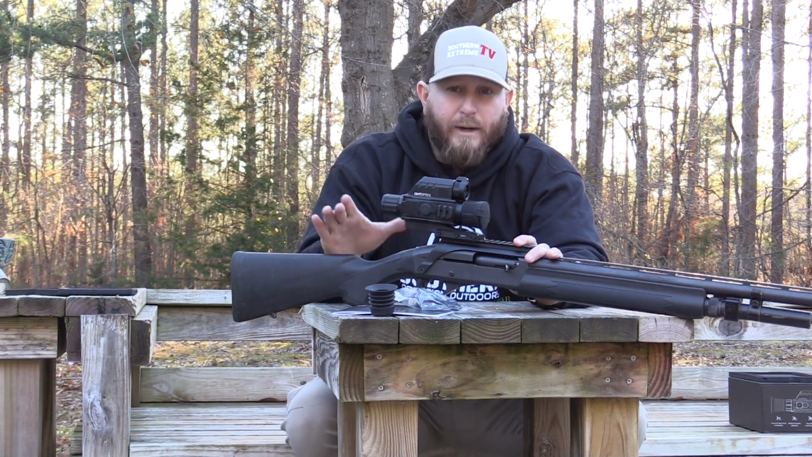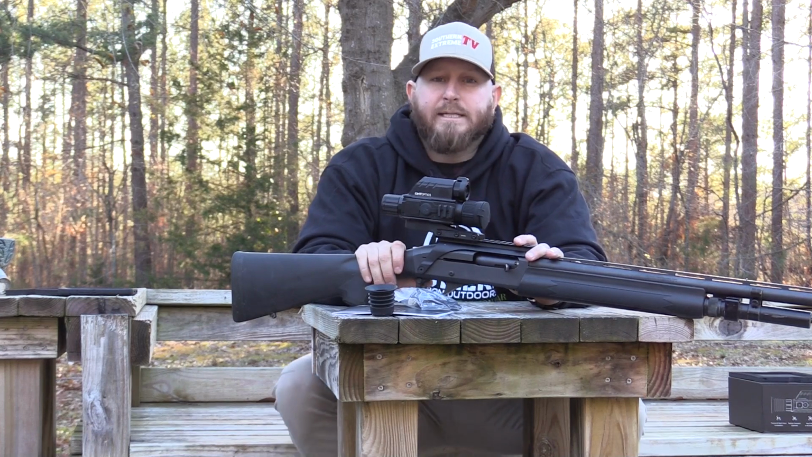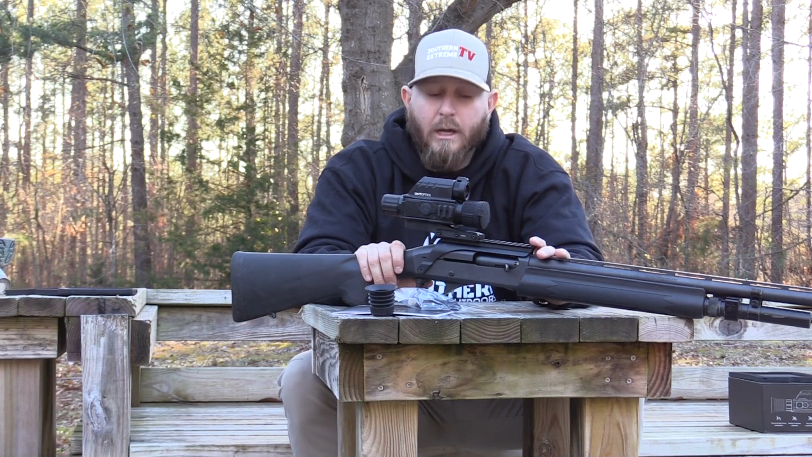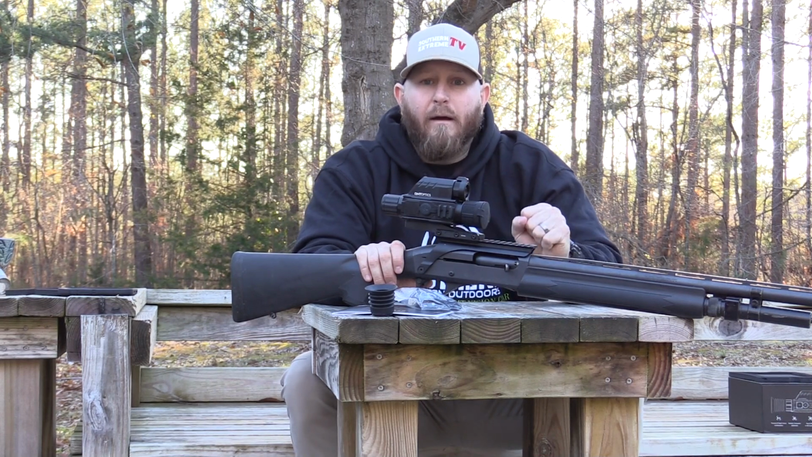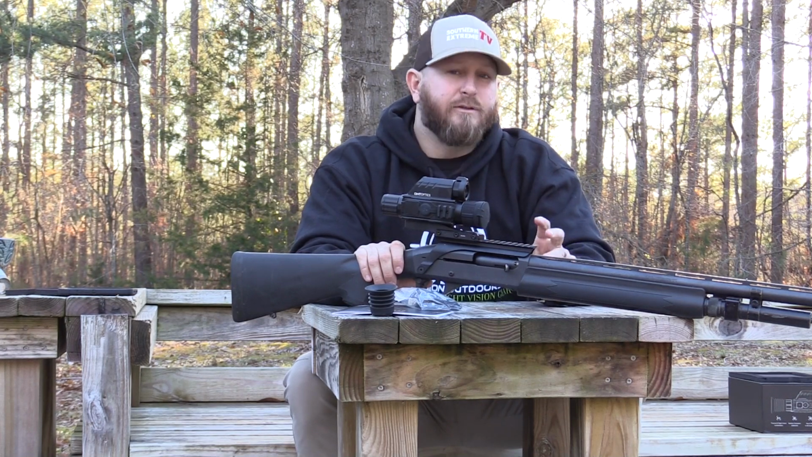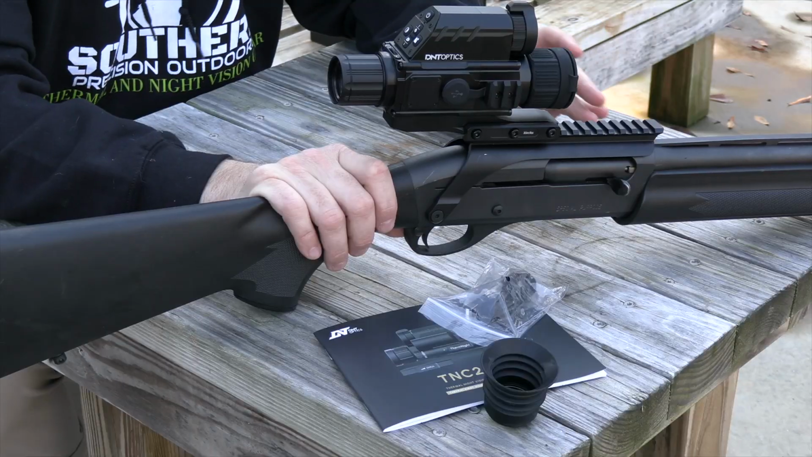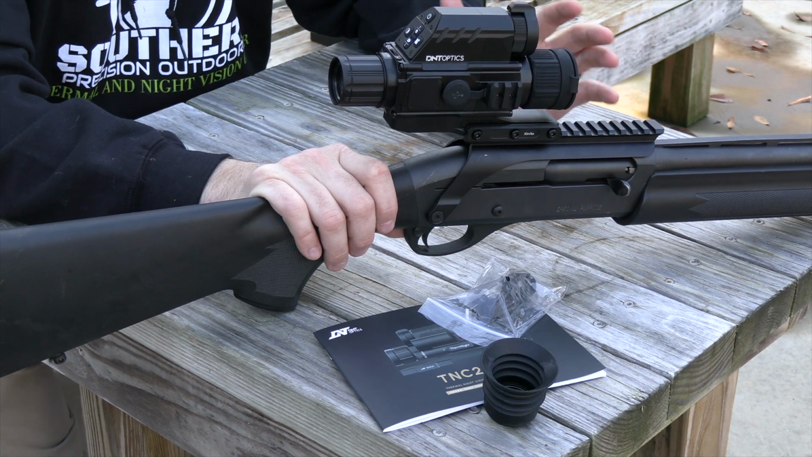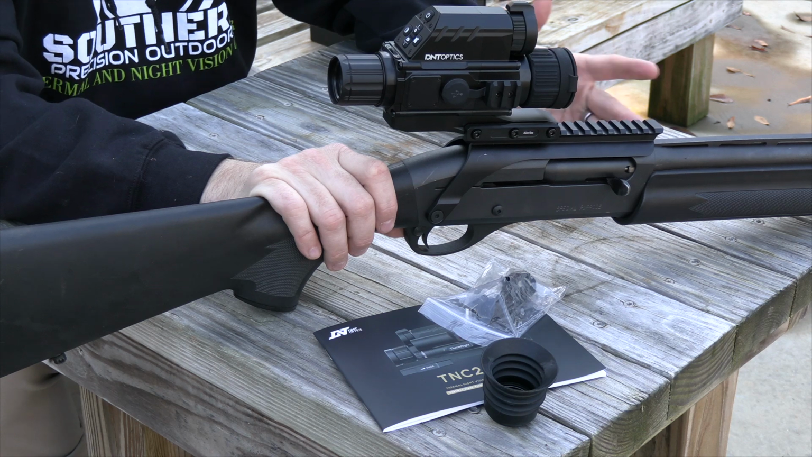So let's talk about the resolution, because I know that as soon as I said that this was a 225 resolution, a lot of people just turned their nose up and kind of went away. Again, we are not talking about a $6,000 thermal optic. So we're not talking about a 640 resolution, because a very, very high-end 640 resolution scope is going to cost probably mid $5,000 to $6,000.